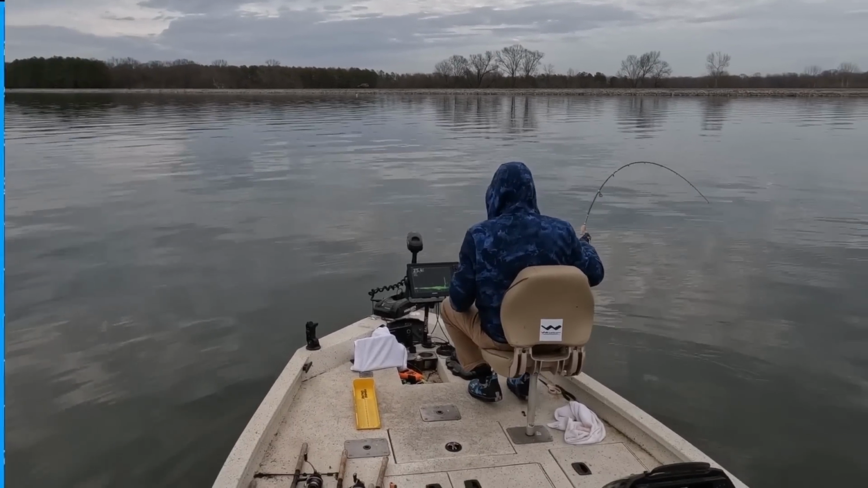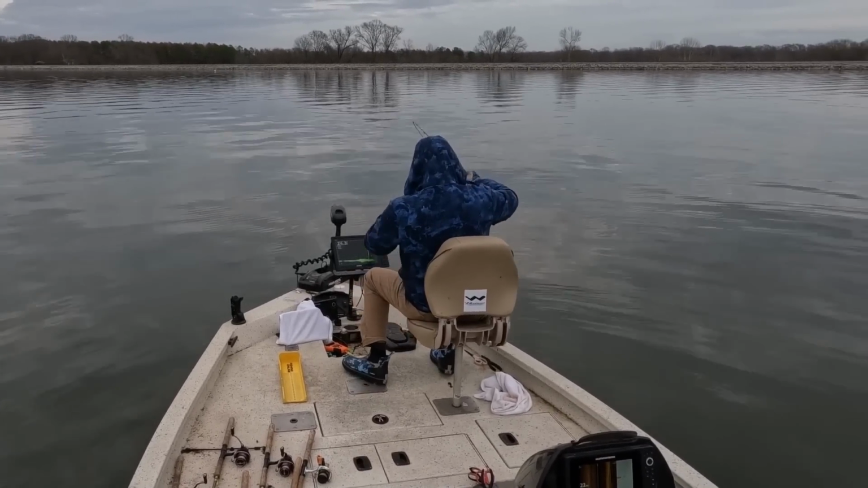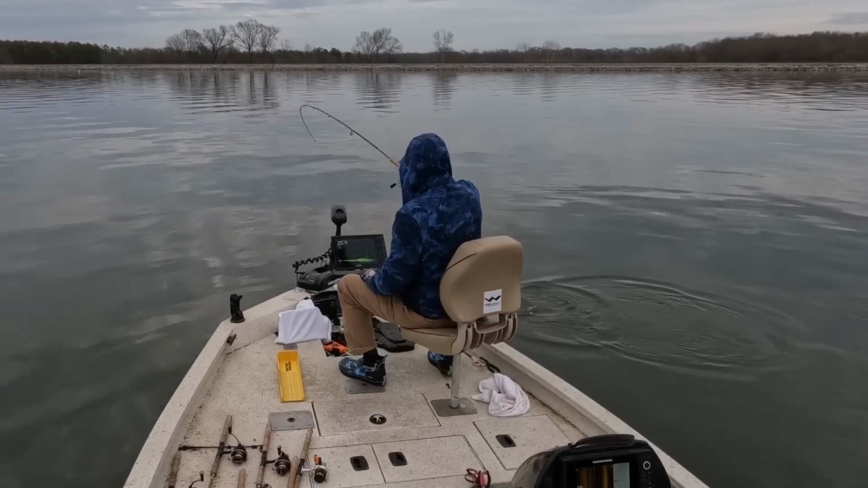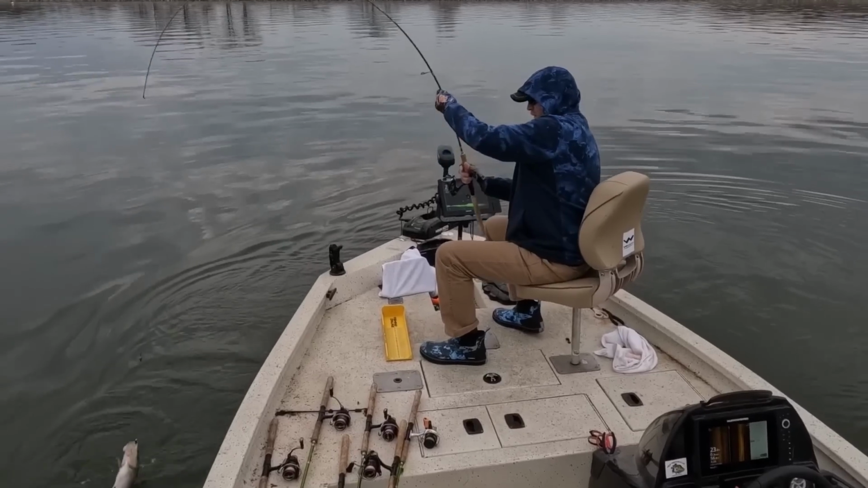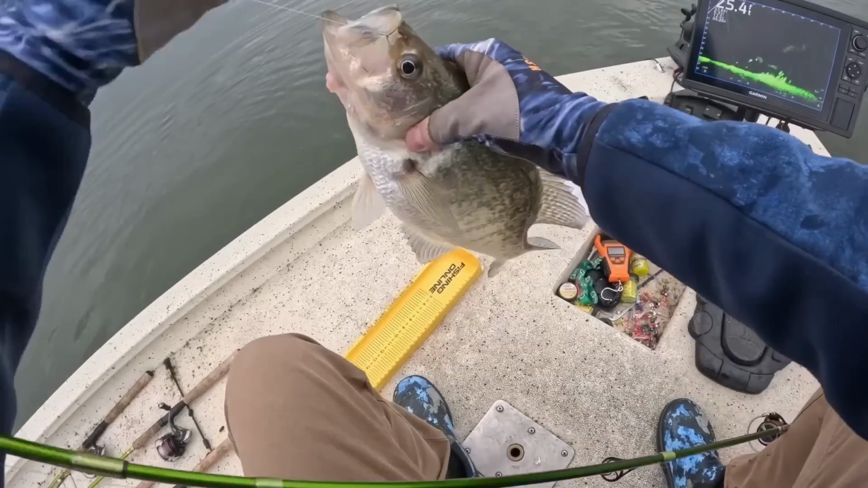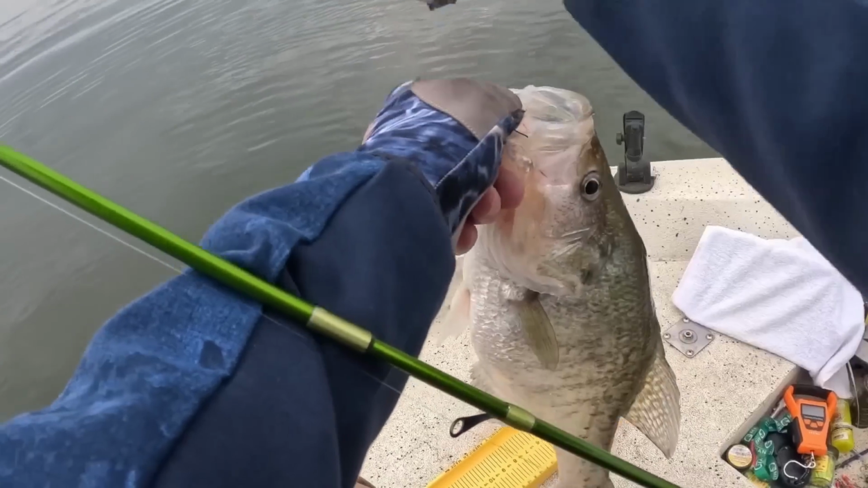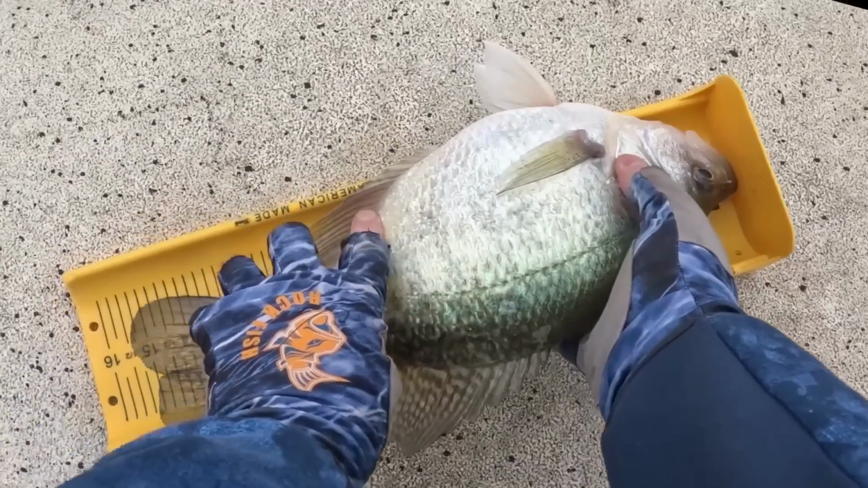Yes. Gosh. Look at it for a minute. Man, this was a toad of a crappie. White crappie. Get up here. That's a toad, man. Goodness gracious. Lord. These fish are ready to spawn. Gosh. Dang, look at this.